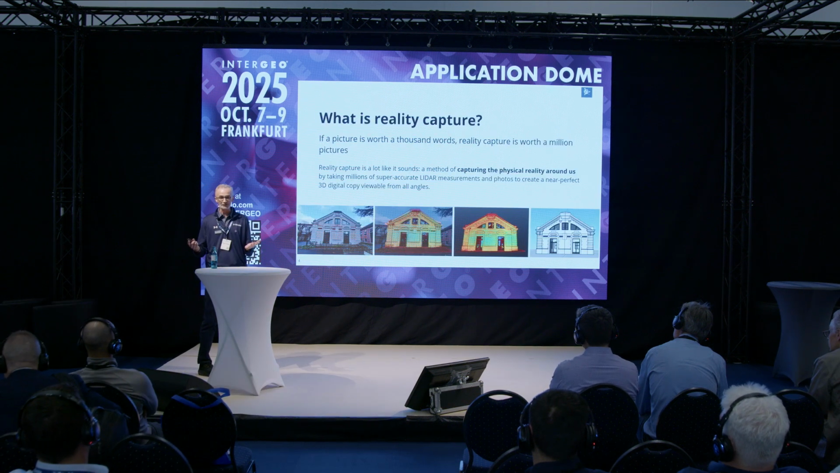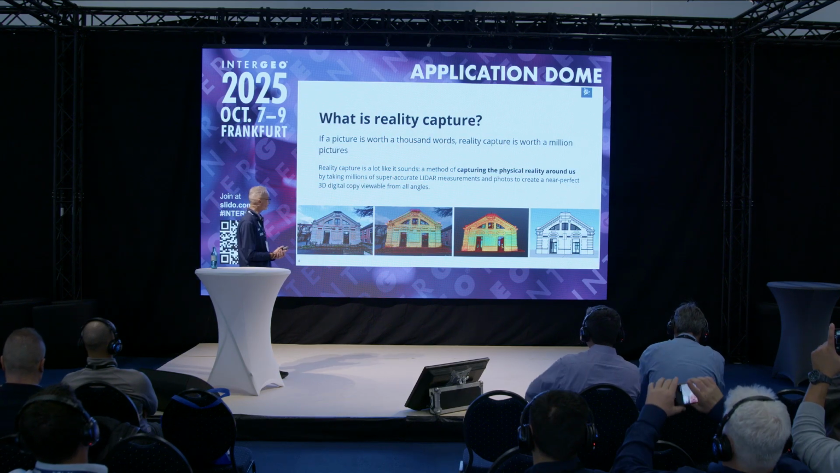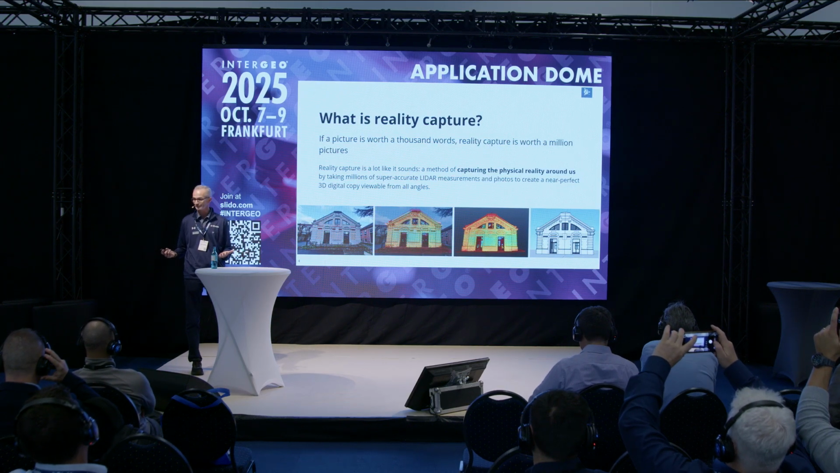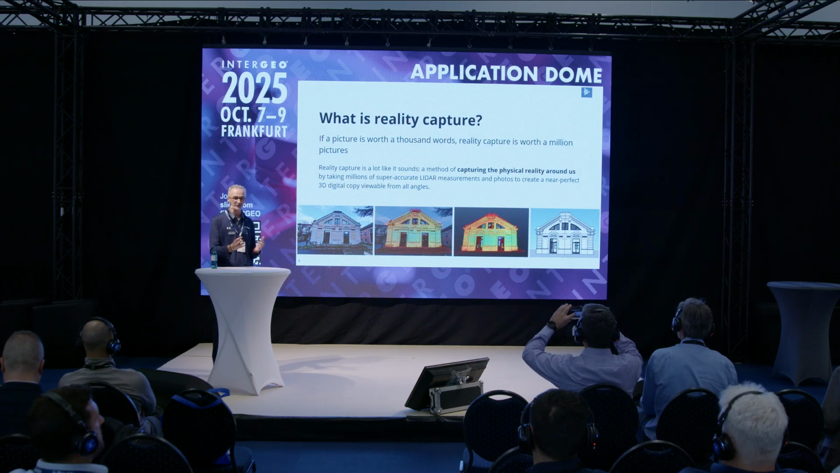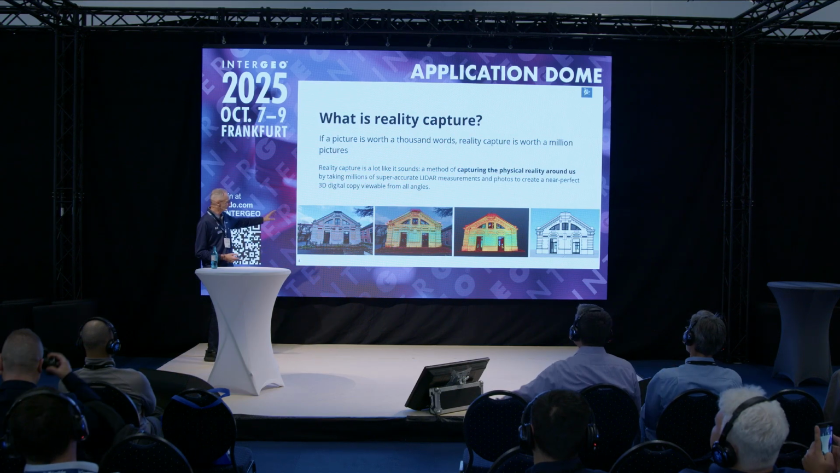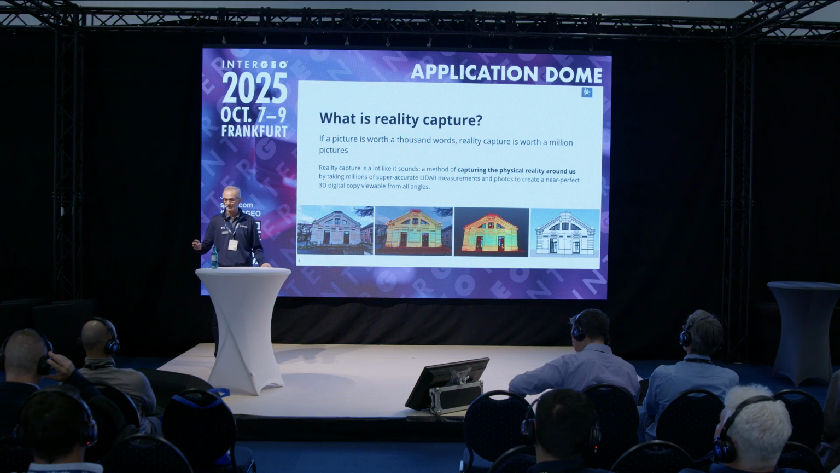So what is reality capture? I'm sure you all know that, but I always like to say that if a picture is worth 1,000 words, reality capture is worth 1,000,000 pictures, basically. So you don't need to explain anything. Everything is visual. You have a point cloud, a 3D model. You can extract everything you need. That's an example from our office in Joinville-le-Pont in France, with an image, a point cloud, and the 3D model built in Trimble SketchUp, for example.